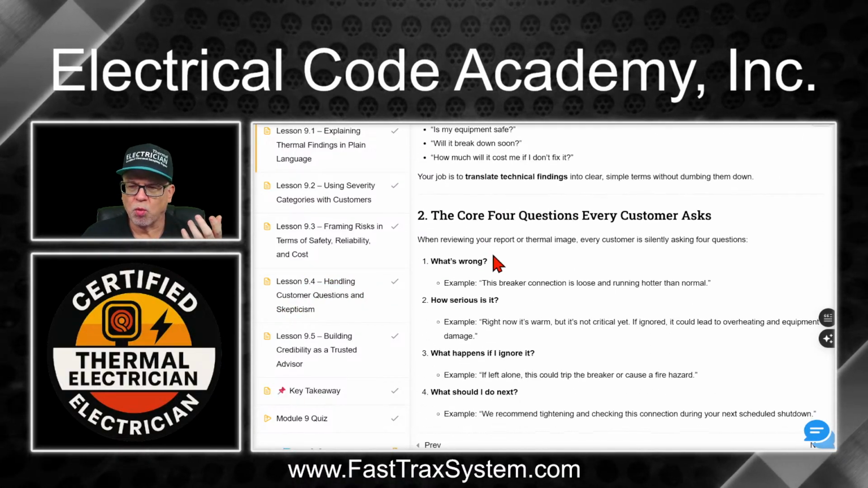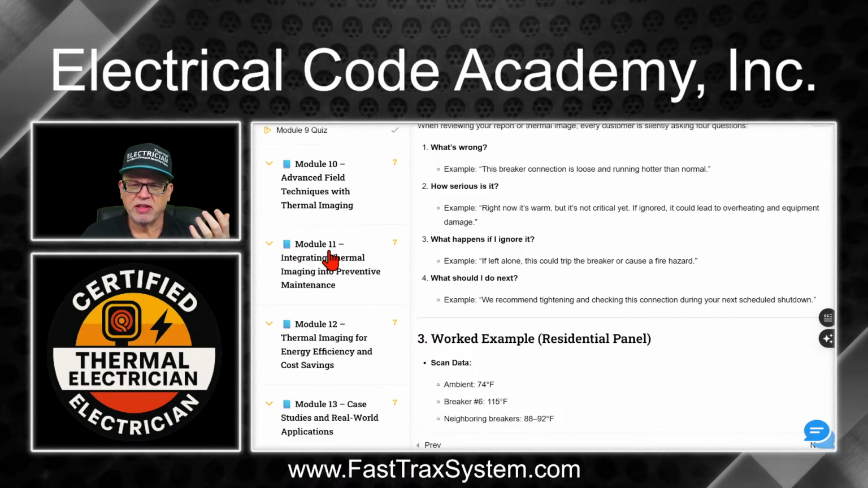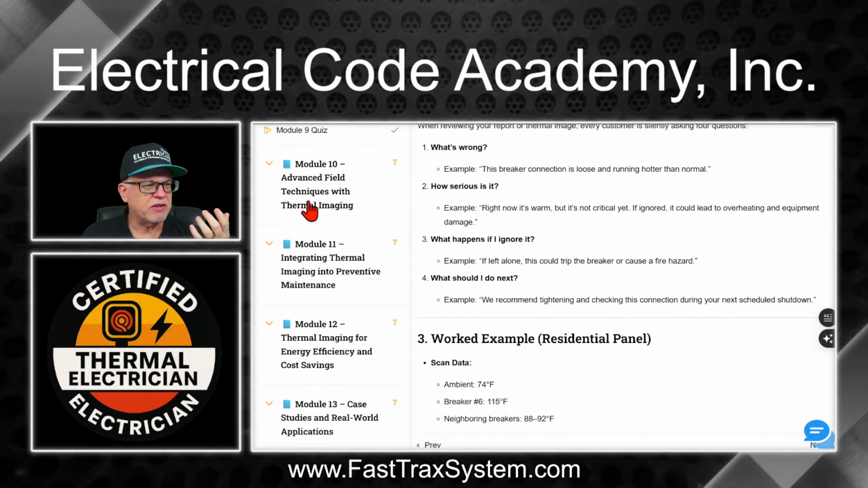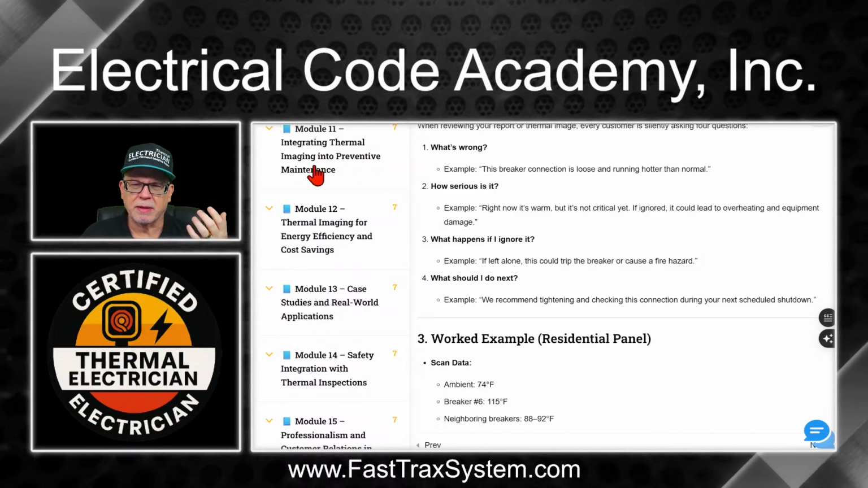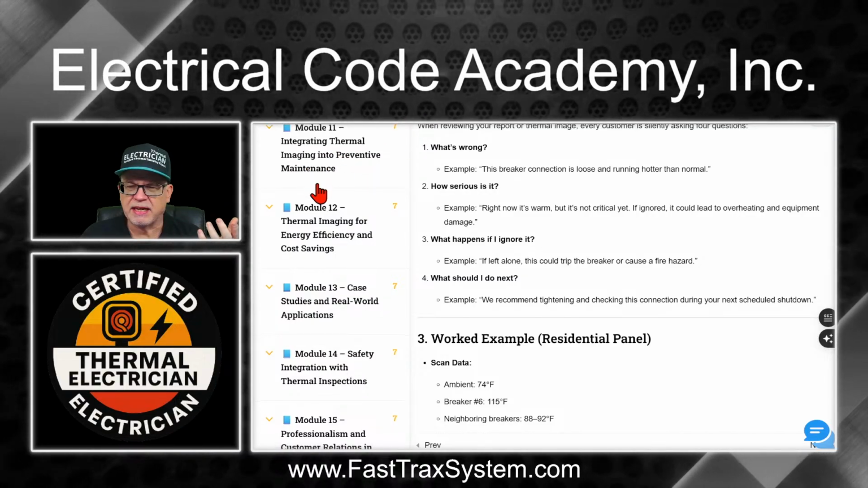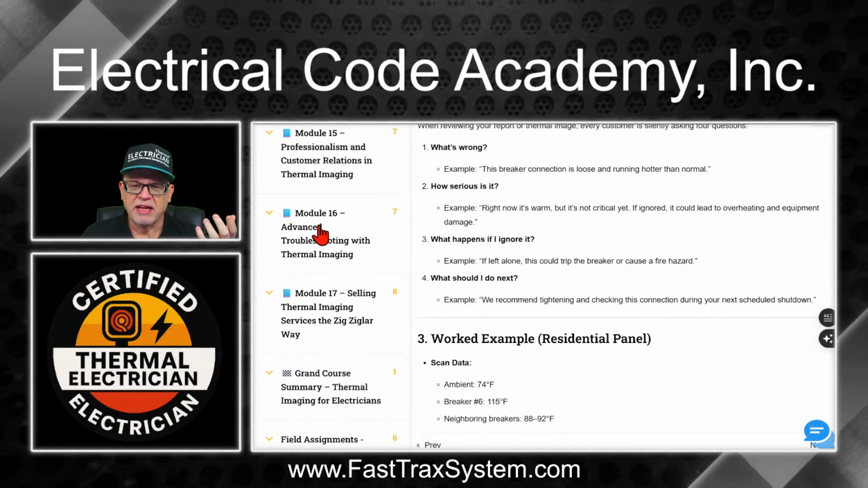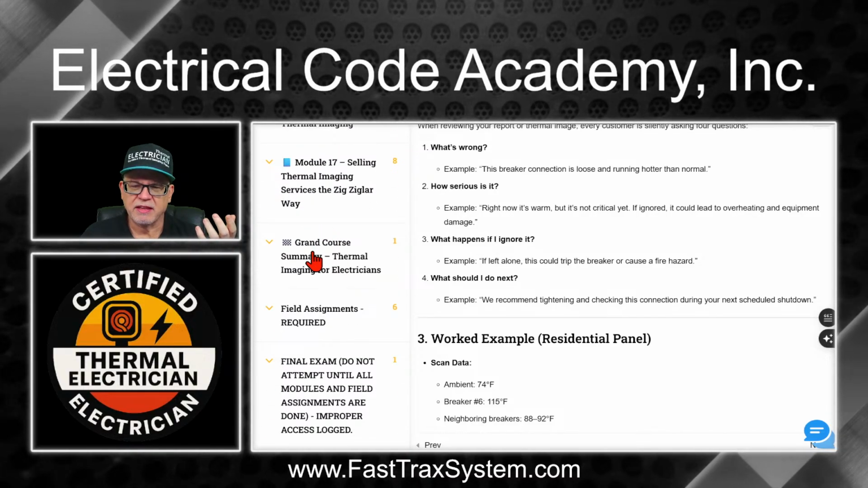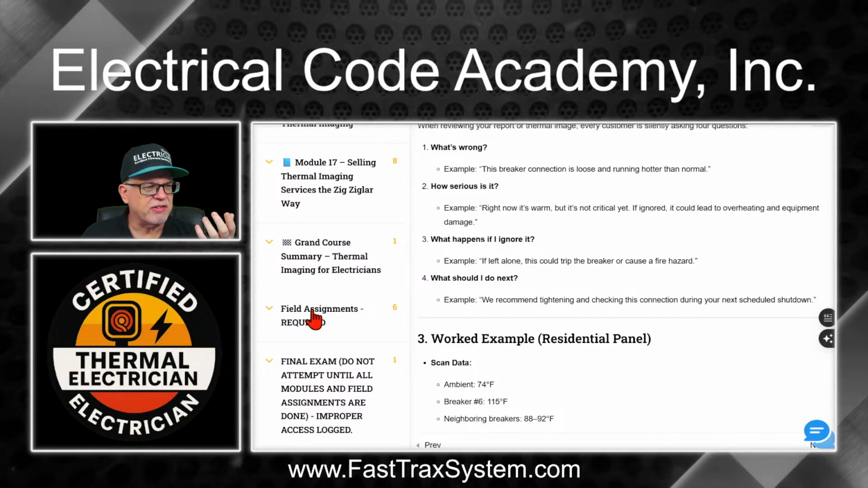Okay, so we kind of walk you through it, give you some questions, how to do that. And again, you'll see there's advanced field techniques for thermal imaging. There's a module for integrating thermal imaging into a preventative maintenance program. There's thermal imaging for energy efficiency and cost savings. It goes on, as you'll see, a bunch of different stuff. There's a final exam, and then there are some field activities that are required.